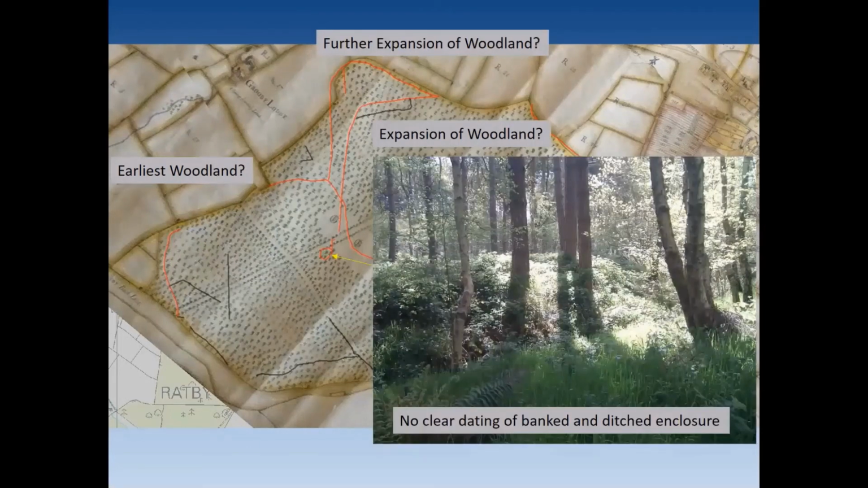So the bank and ditch enclosure, and this is a photo from the spring of 2014, looking in towards the enclosure. We've got a ditch in front of us and then a bank. It's a small feature as far as the area goes, but it's very well formed, and it really is quite pronounced.